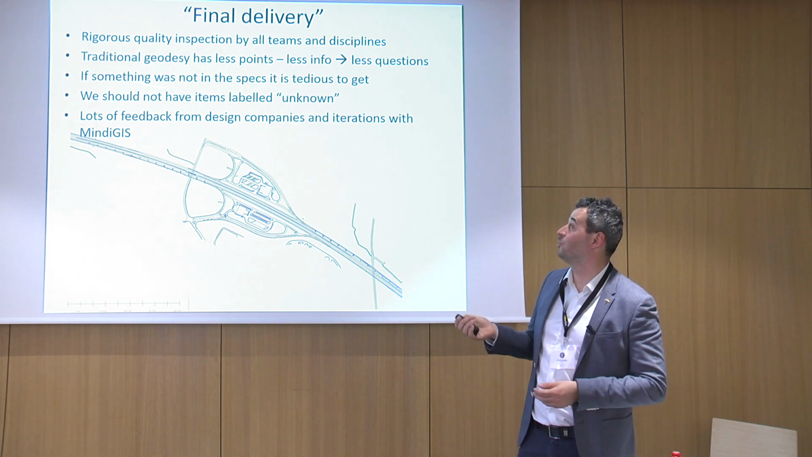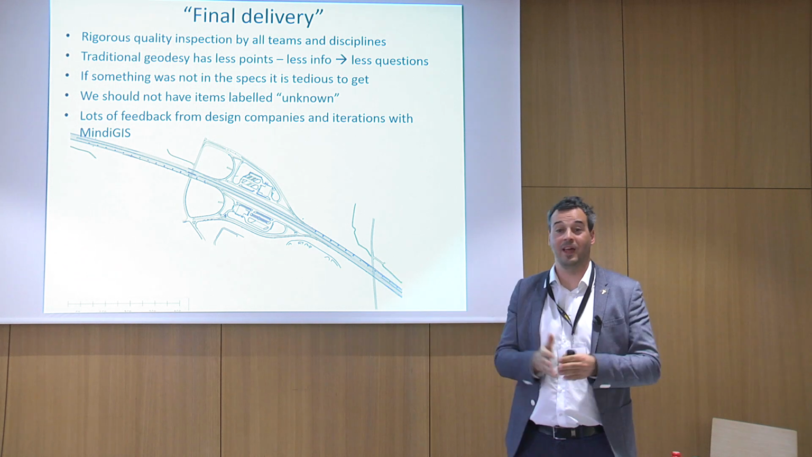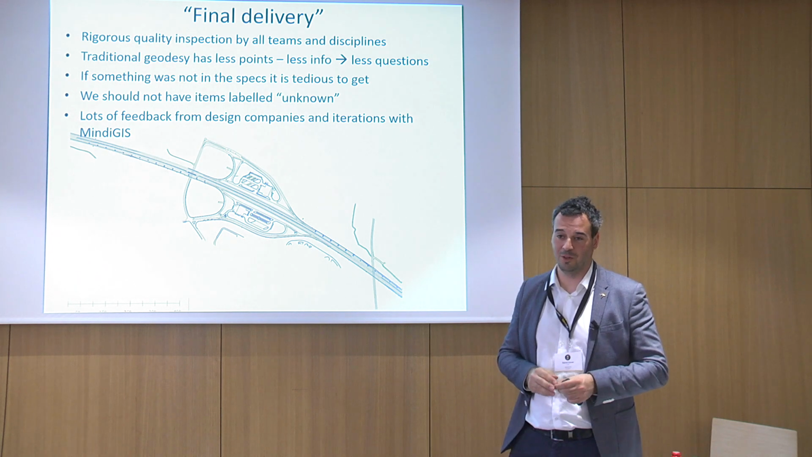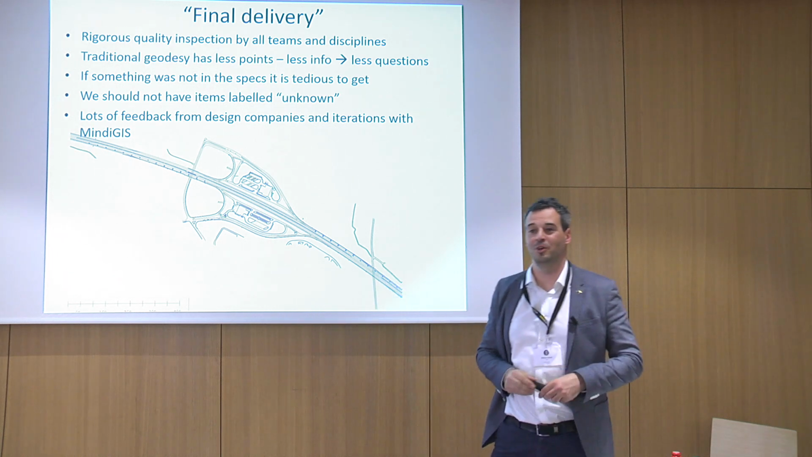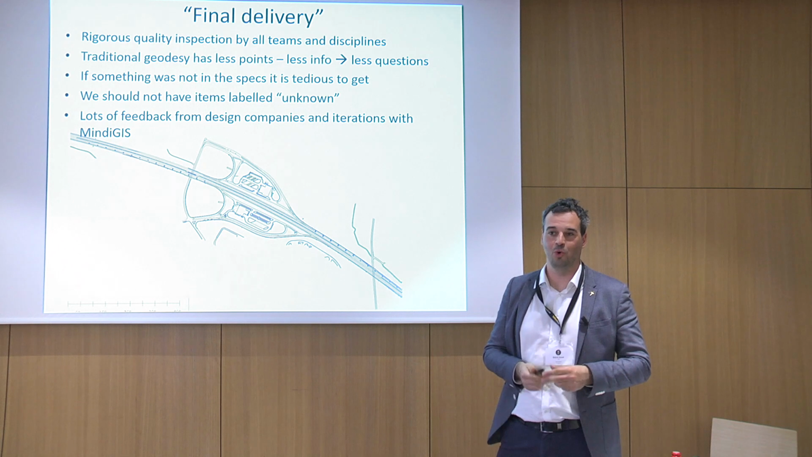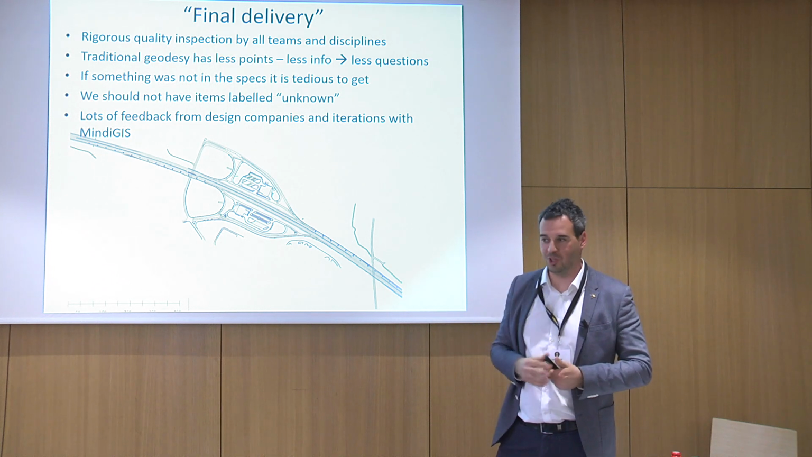What is important to mention is that traditional geodesy has far fewer points. When we vectorize a line, they have maybe a point every 5 meters. Here we have points every 5 centimeters or every 20 centimeters, so they can see that the line looks like this, not a straight line between 2 points, and then they start to say, okay, this is not good. So they also have to adjust their own working process, and I think they are very happy with what they see. They just have to change their mindset a bit.